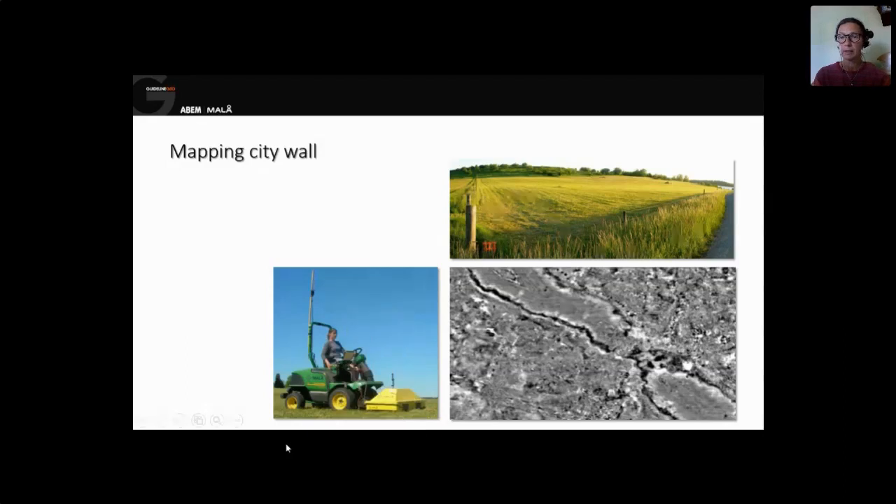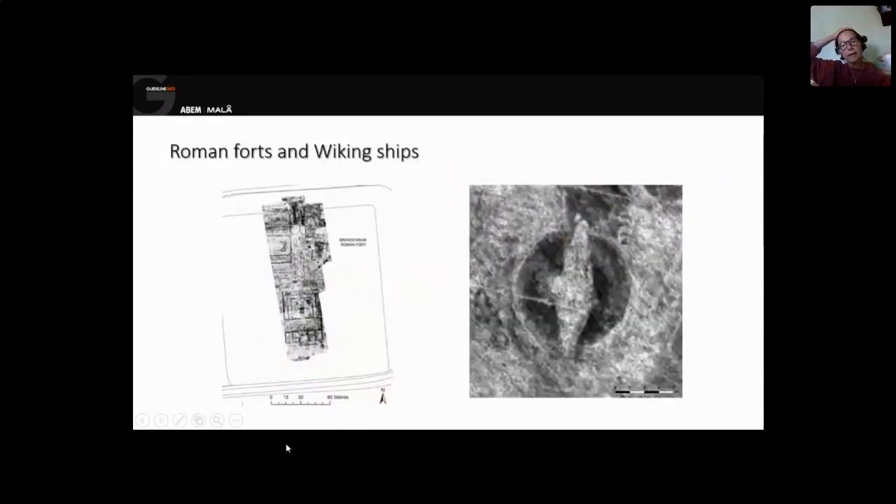And when working with multi-channel data, you get really nice resolution. So these are just examples of good archaeological investigation using GPR. The left one is from England. It's a Roman fort. And the right one is a Viking ship found in Norway not that long ago.